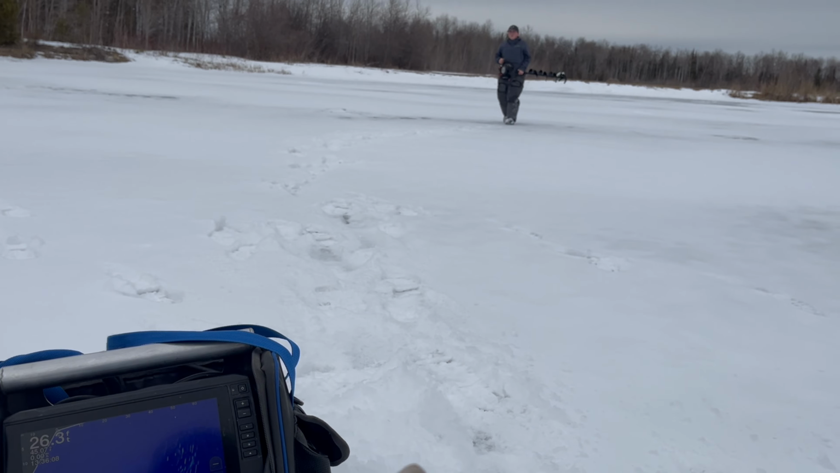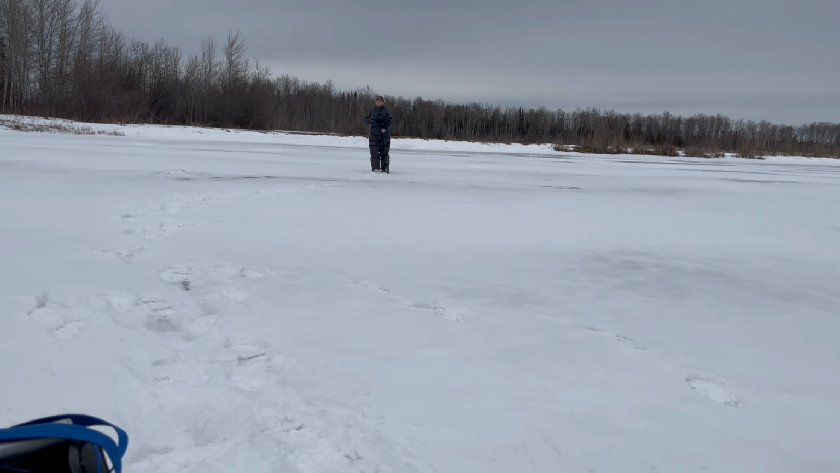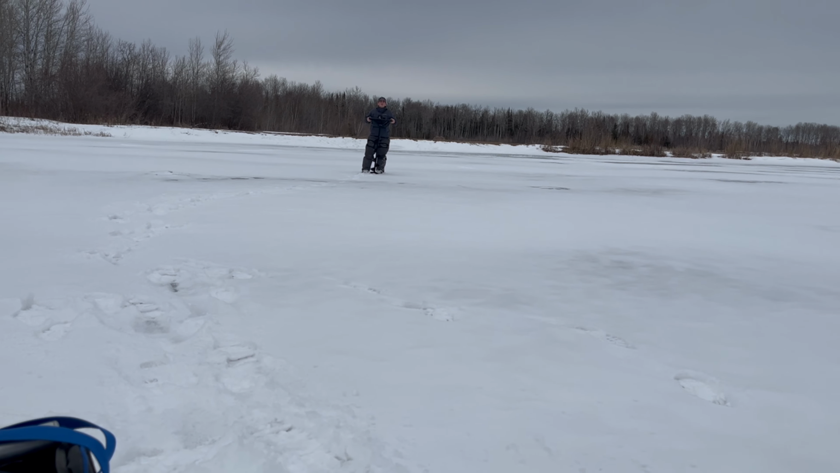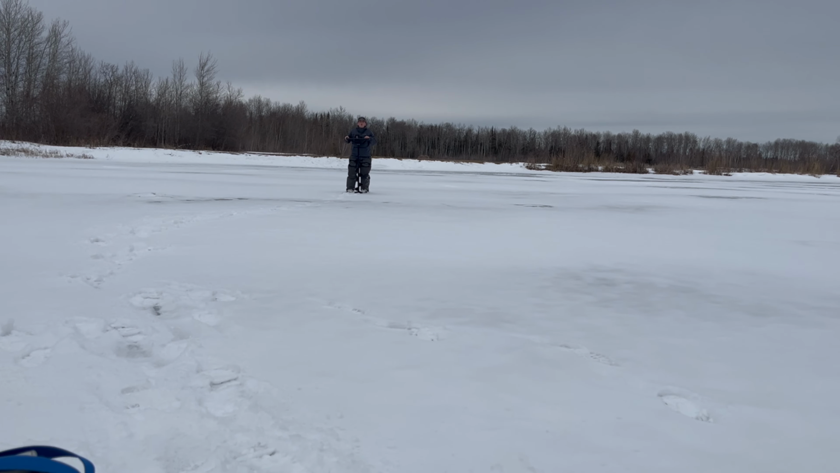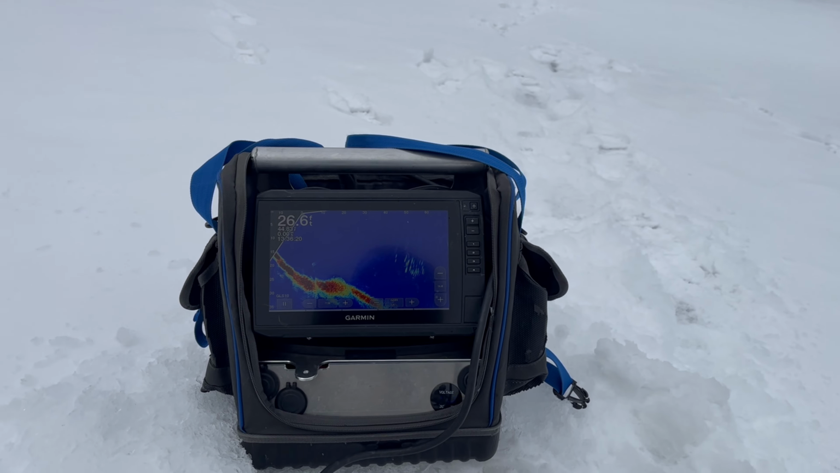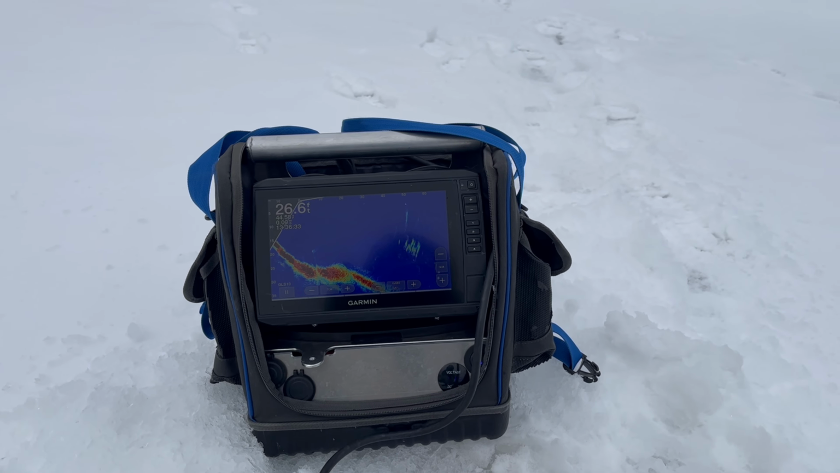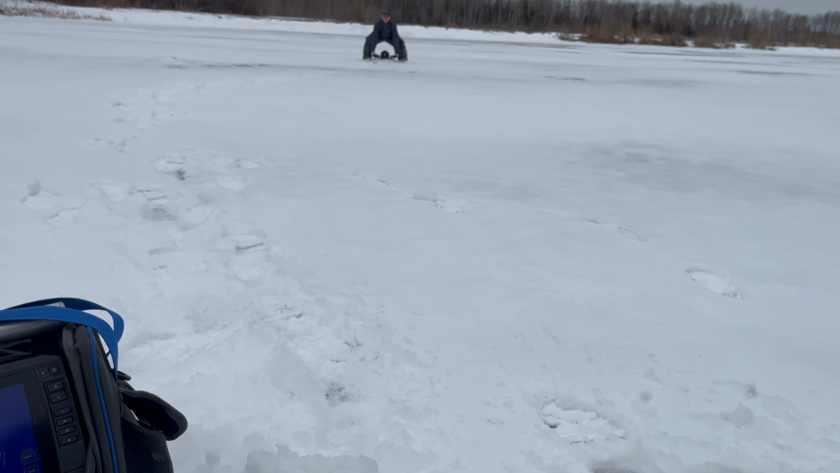So I've got to go about 50 feet. So I'm going to try here, and what I'm going to do is pop my auger right through the ice to try and get Erik to see it on the live scope and hope that we can see about where we are. Yeah, you're like right on top. Directly on top. Perfect.